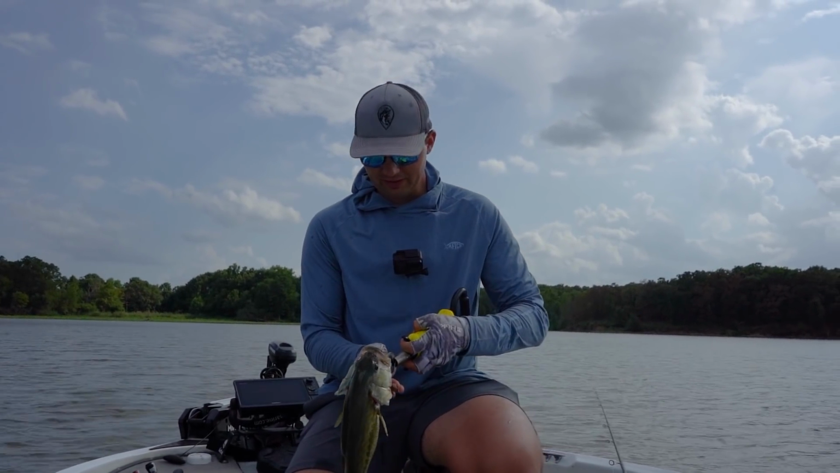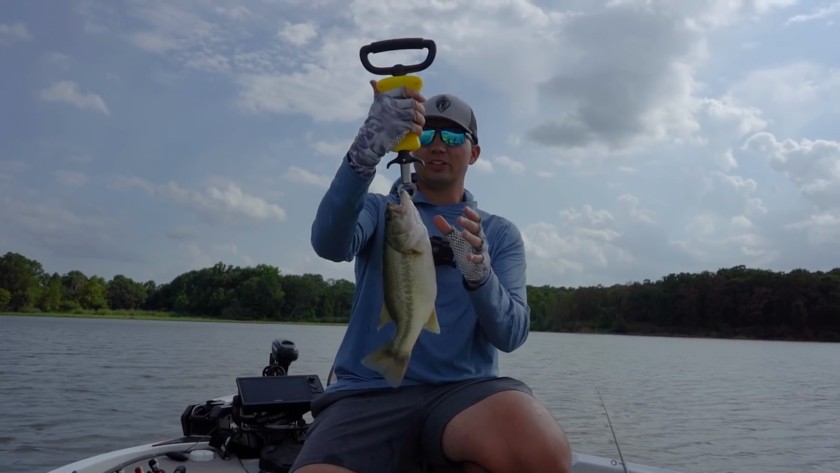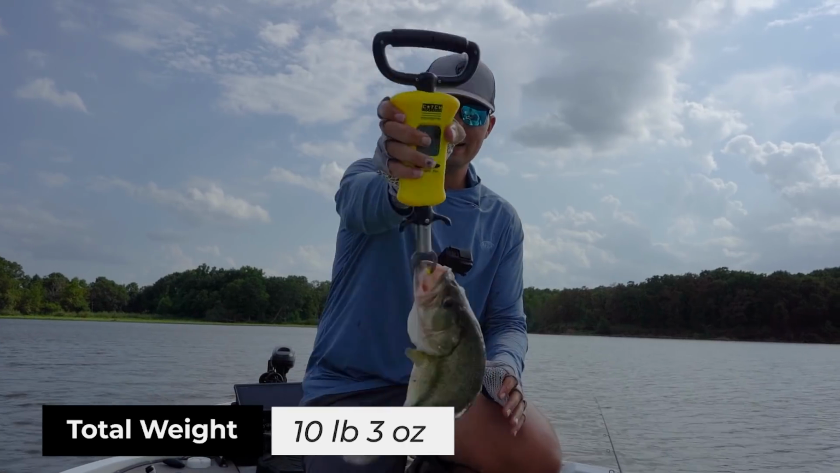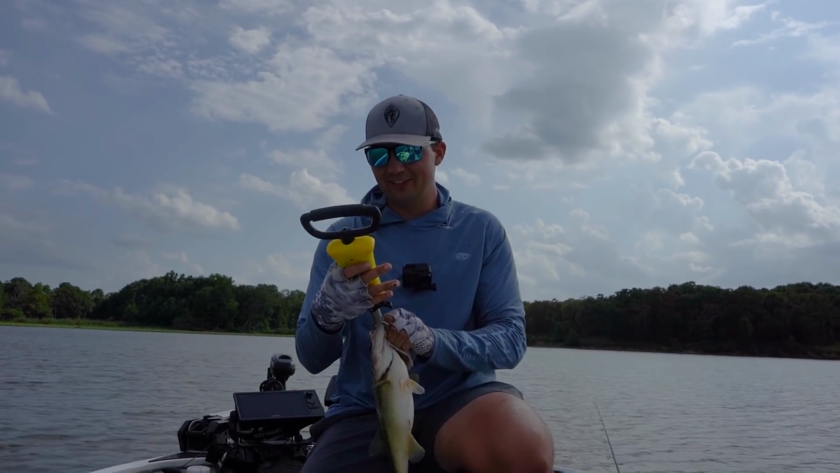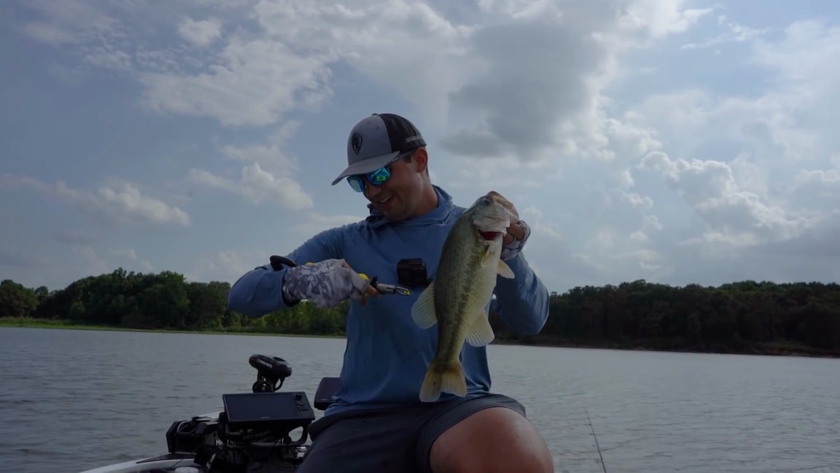Not like I'm running around or anything, but hey, got 5 in the boat here. That is all we can ask for. So let's get a weight on this guy really quick. 2 pounds, 6 ounces, number 5. I am happy to have him, and I'm happy to have 5 in the boat after as tough of a day as we had this morning.